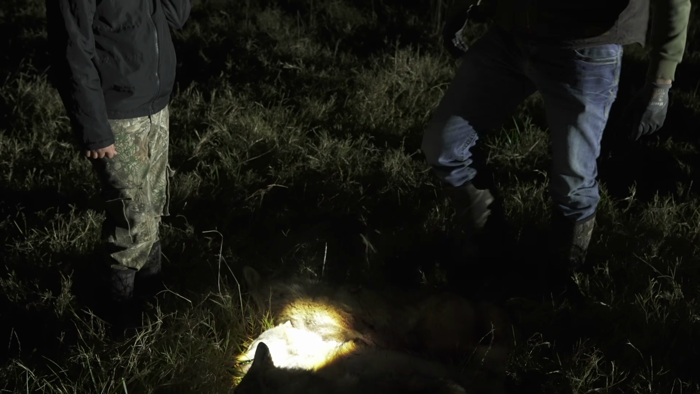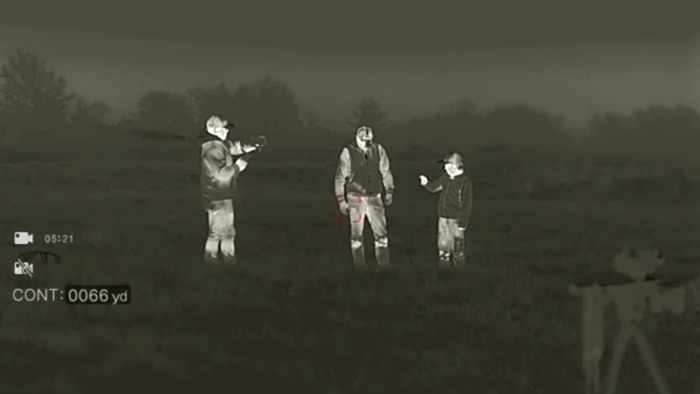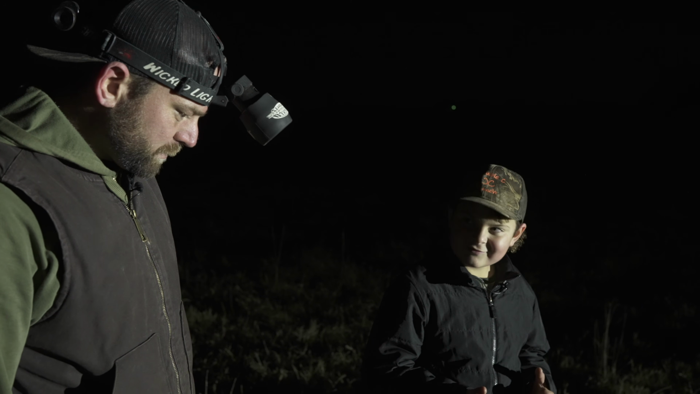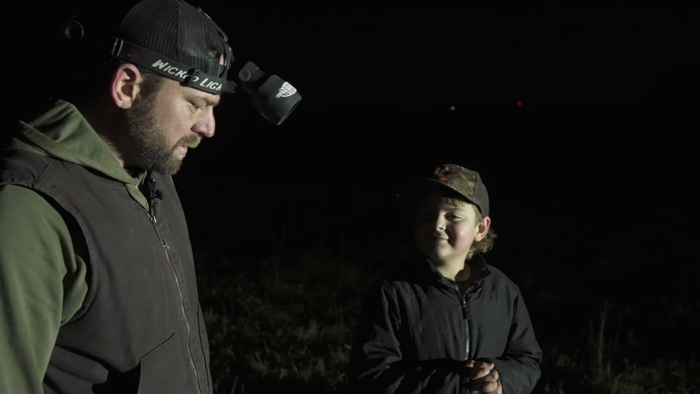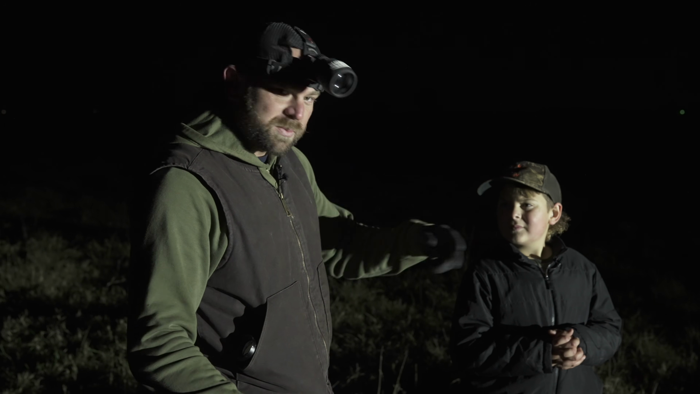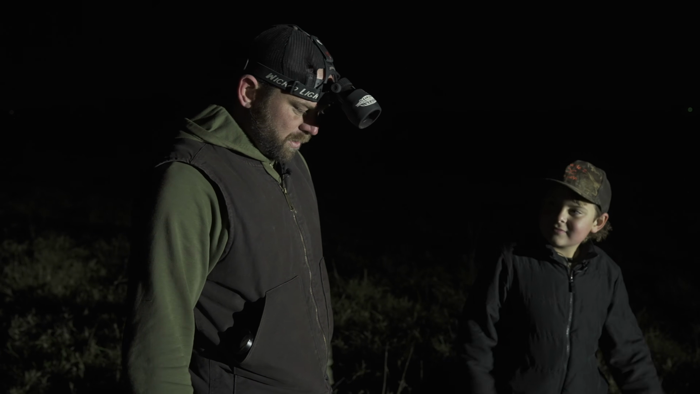You're doing good. Thank you. I think you killed about every coyote in the county. I don't even have the words to say exactly what we've witnessed tonight. This is three 10s on the same stand, and I think we've had two or three 10s up to this point. This is his second triple. He had a double on the other one.